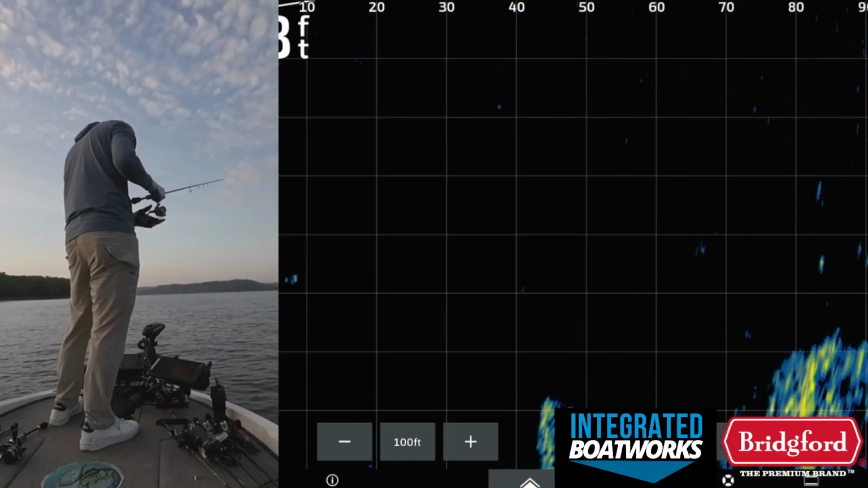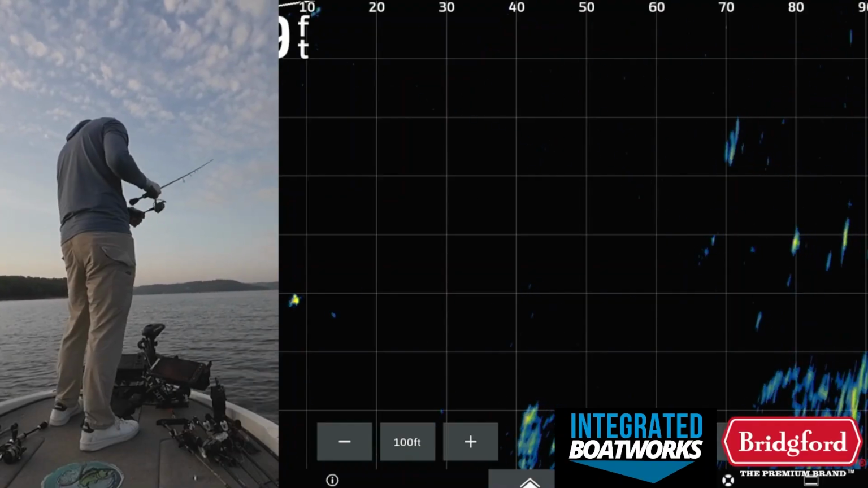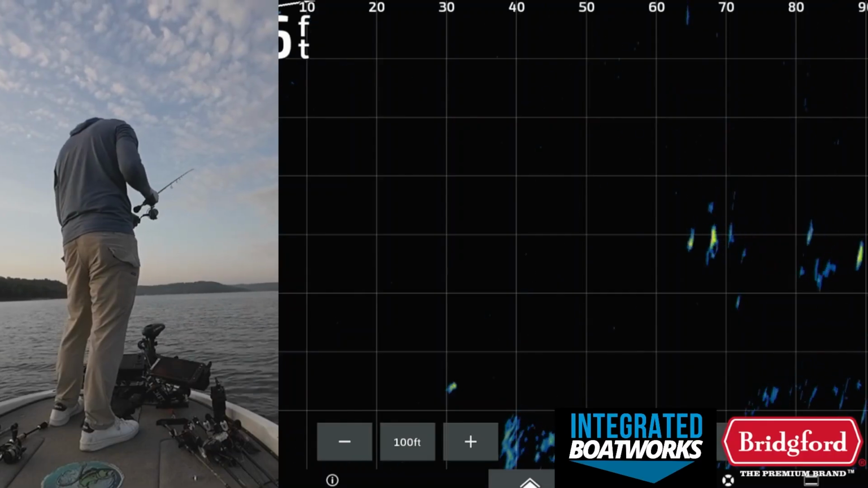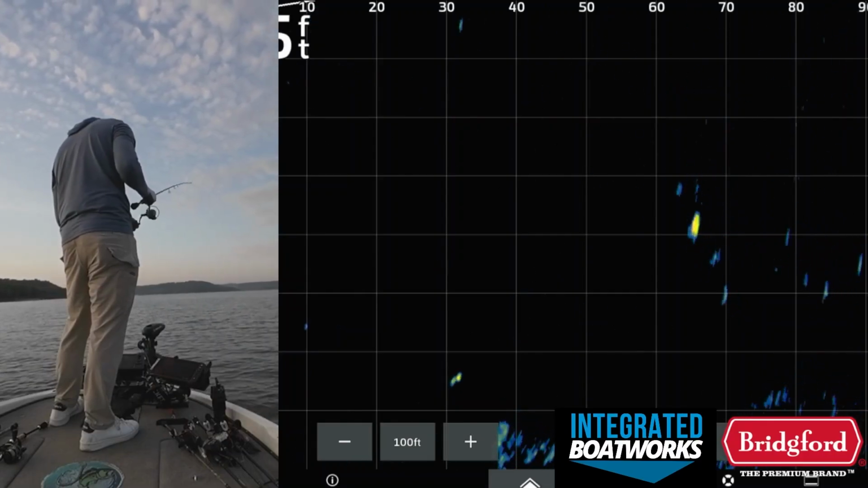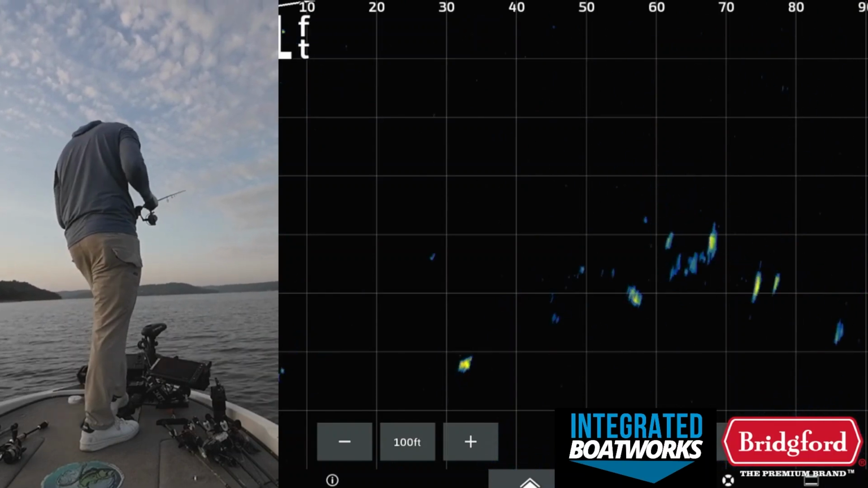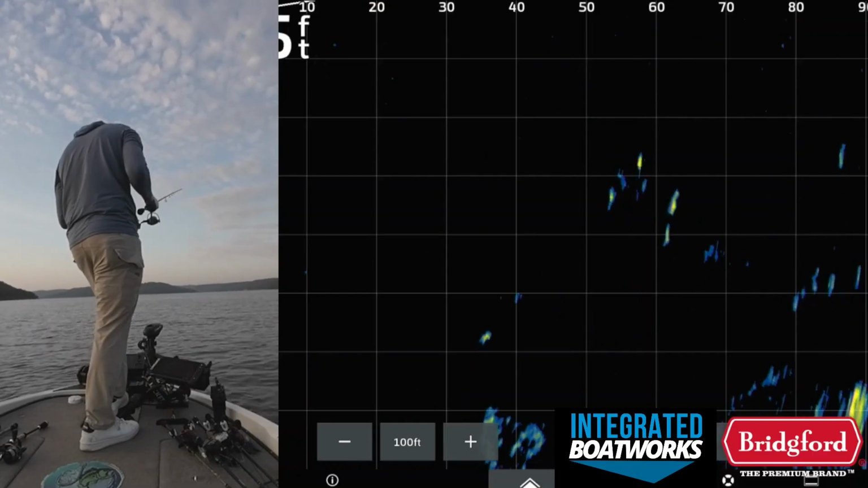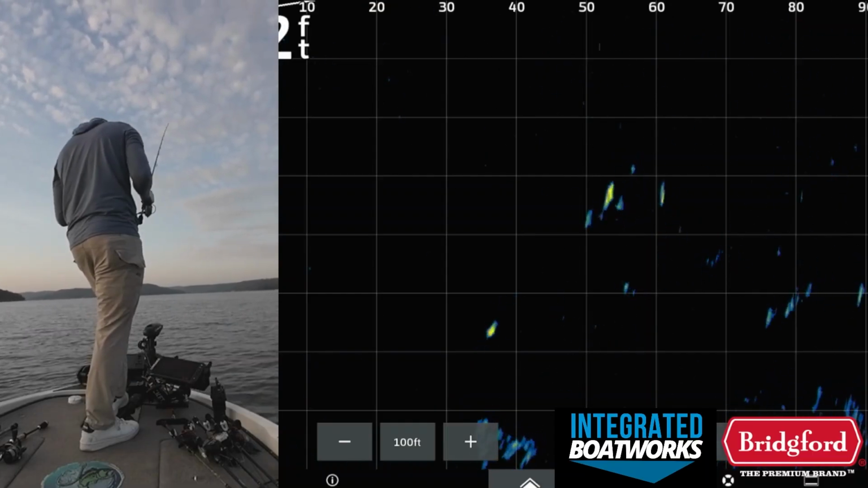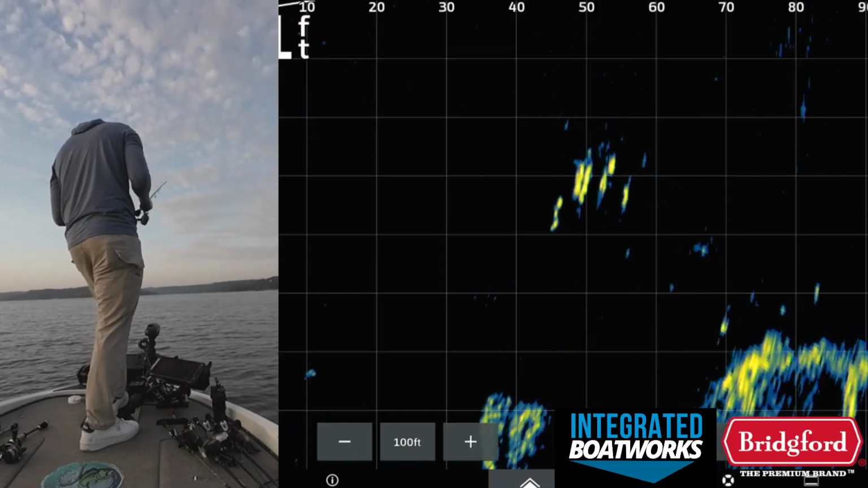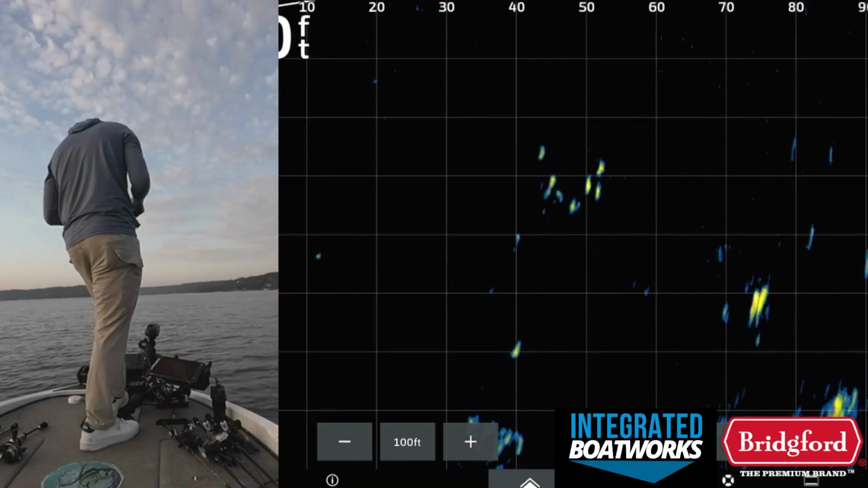Come on. There's like 6 of them on it. Eat it. Oh my gosh. How are there that many fish on it and none of them are eating it? I have to change baits here in a second. There's so many of them on it. It's crazy. They're all down there, 50 feet. Wow. But none of them are actually committing.